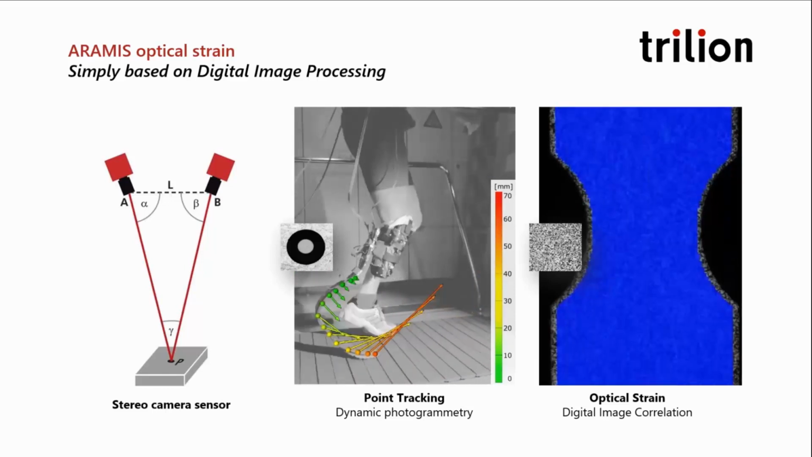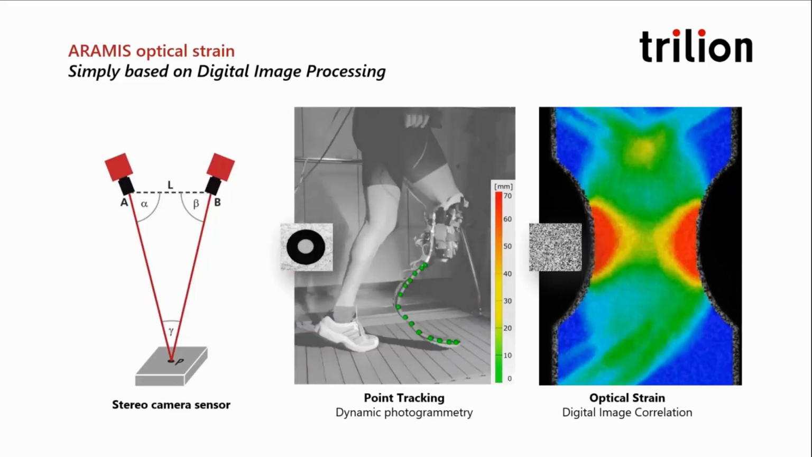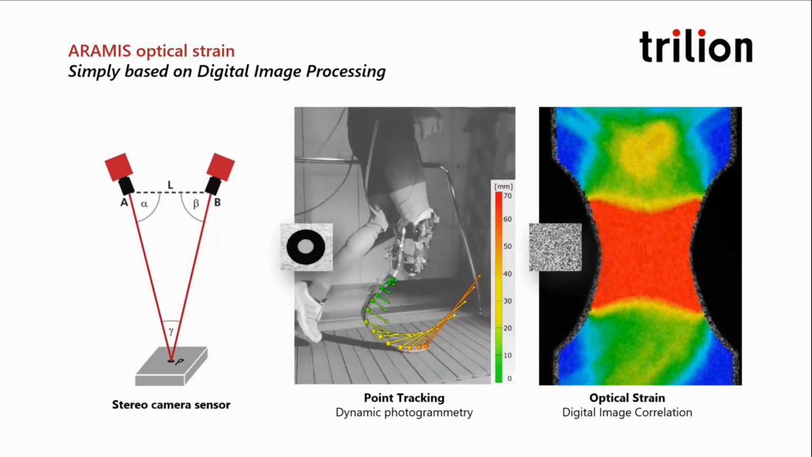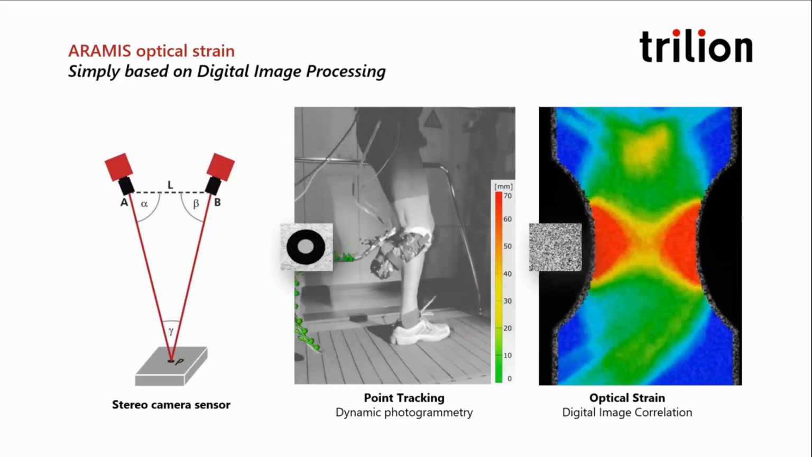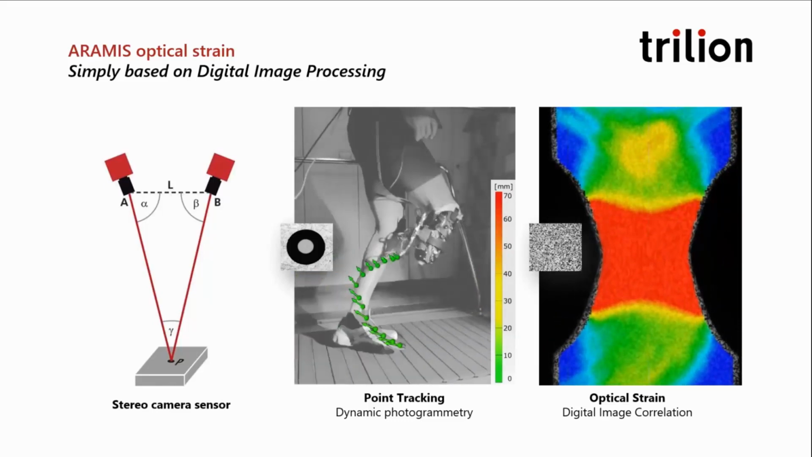A subset of grayscale pixels in the reference image, representing the zero or initial state, is matched and tracked dynamically to a similar subset in the target image of the deformed state. In the resultant full field strain data on the right, you can imagine placing down a conventional foil strain gauge at a point that maybe your model had predicted.